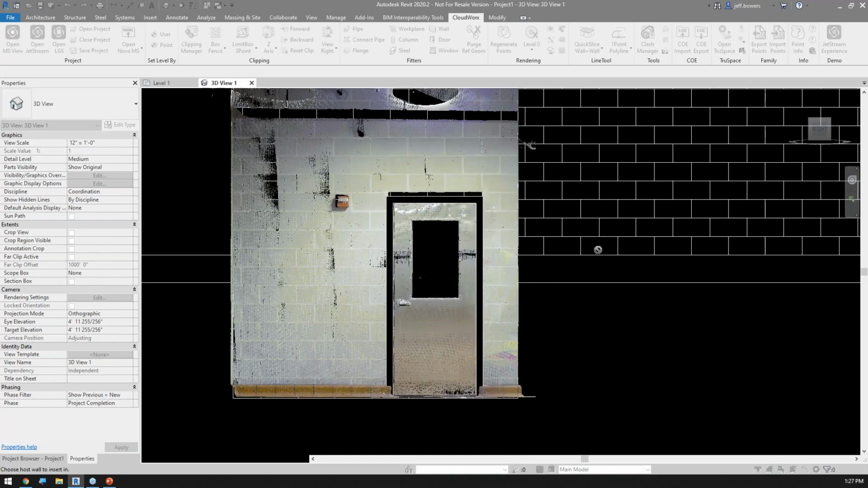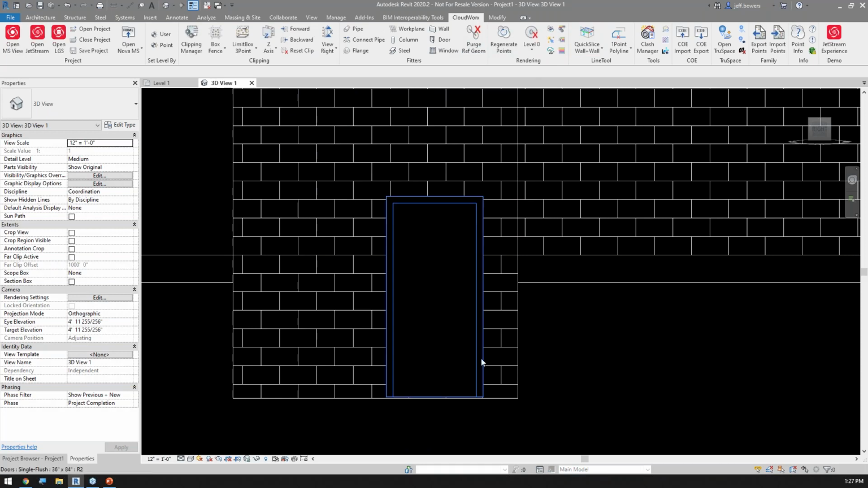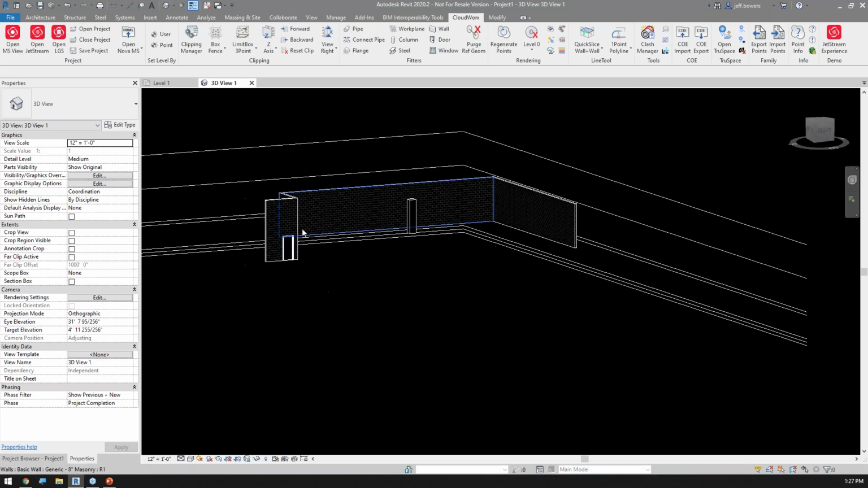I hit OK. Now, I'm going to go back and turn that point cloud back off for a minute. And you'll notice that the door's been put in. Just that easy. Same exact process for a window. I pick a window, highlight it, and it's going to allow me to put that in. So, real quick, that was very fast on how I can get the point cloud data from nothing to a pretty complete model in just a few minutes.